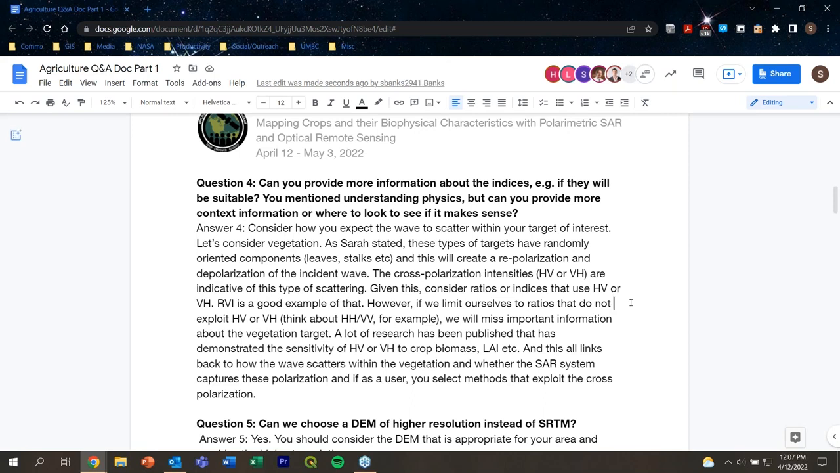There's been a lot of research published that links the intensity of HV or VH to things like crop biomass and LAI, so we know that there's a sensitivity. This all links back to thinking about how the waves are scattering within the vegetation. Think about radar systems that are going to capture this cross-pol intensity, and pick methods and ratios and other methodologies that will exploit this cross-polarization.